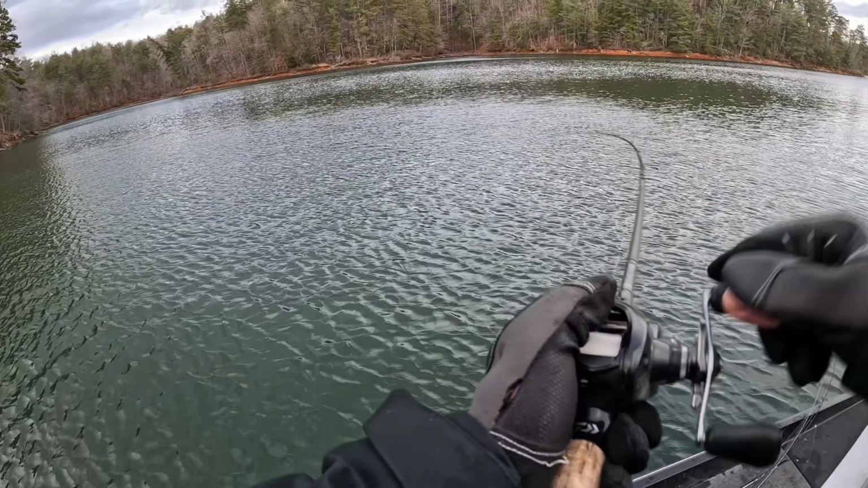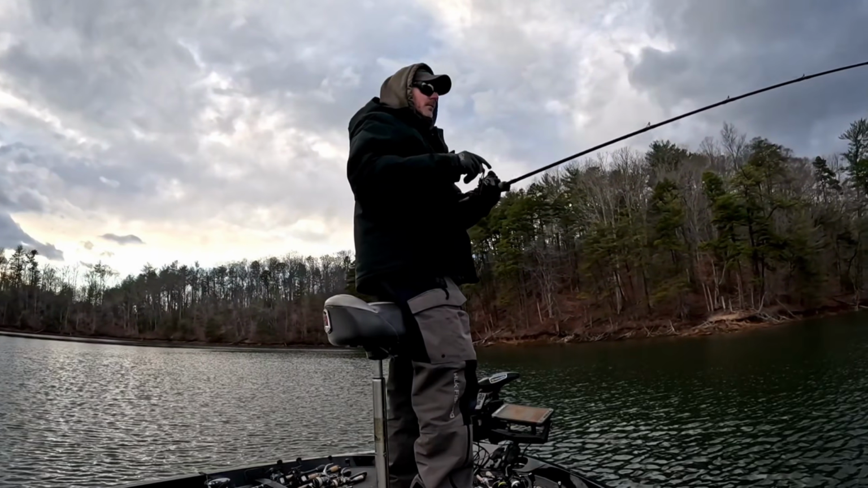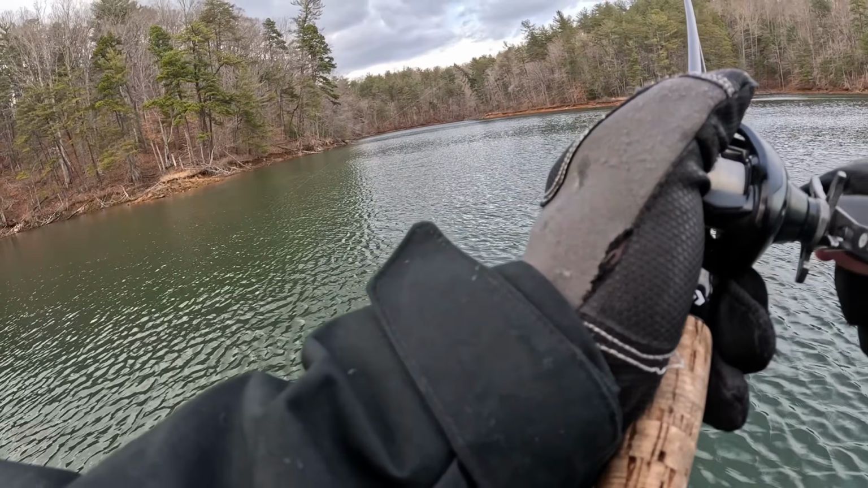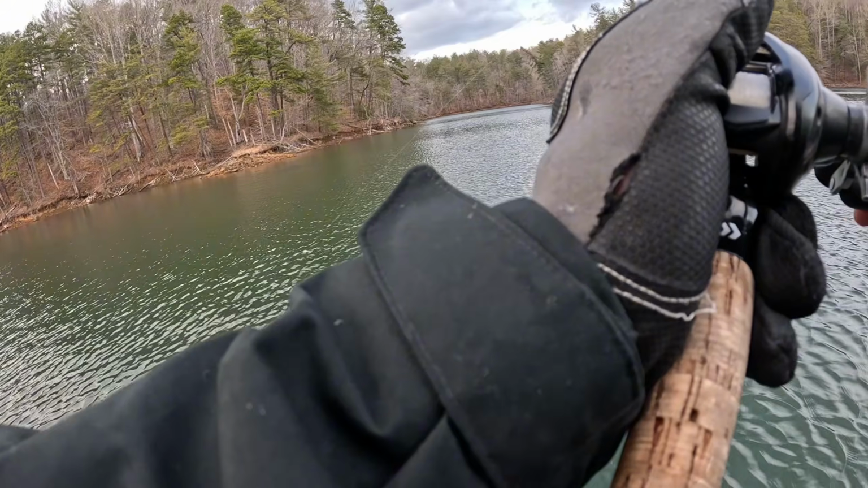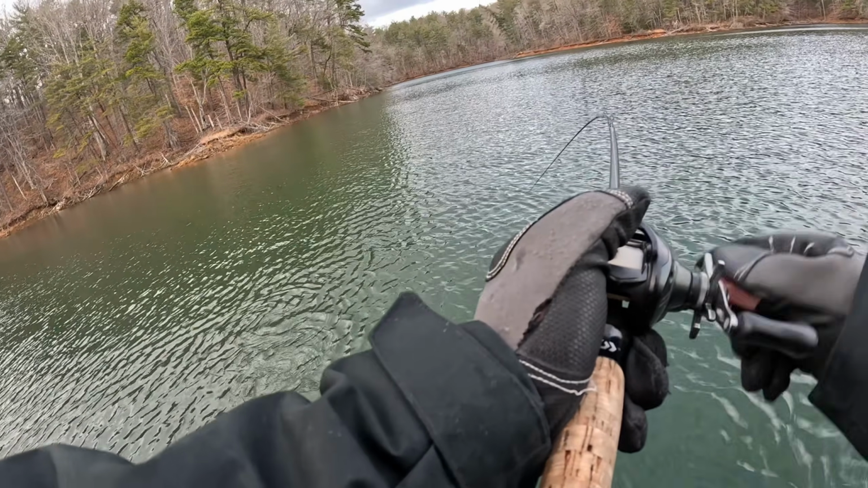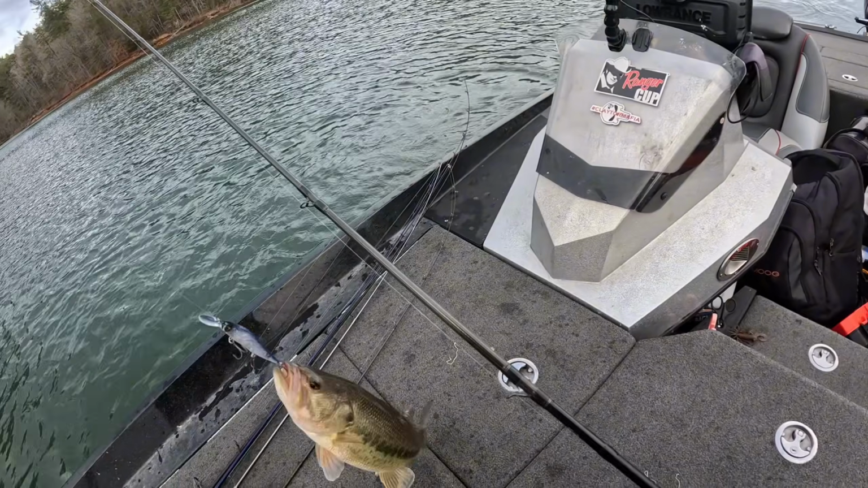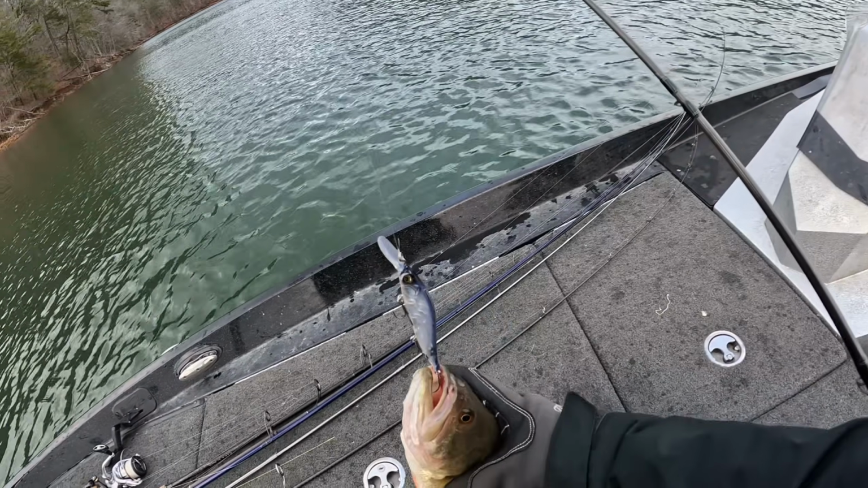Uh-oh. Yeah, I thought it was a big one at first, but I think I just got it sideways. Oh, he's mean. It's a mean one. Scoreable bass.